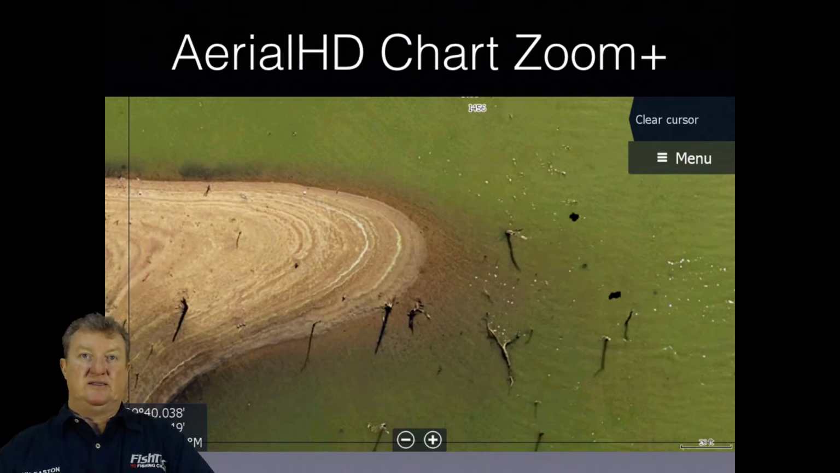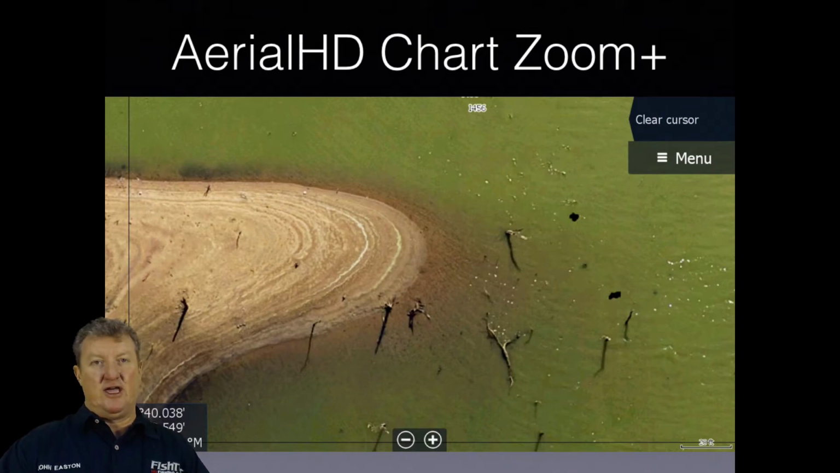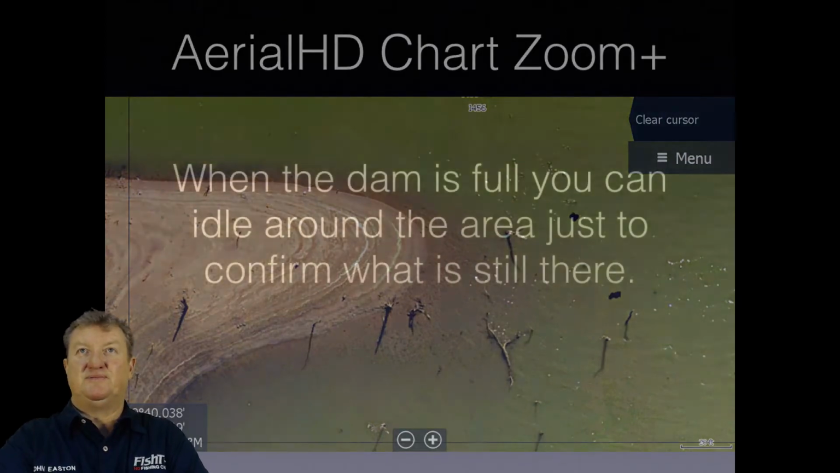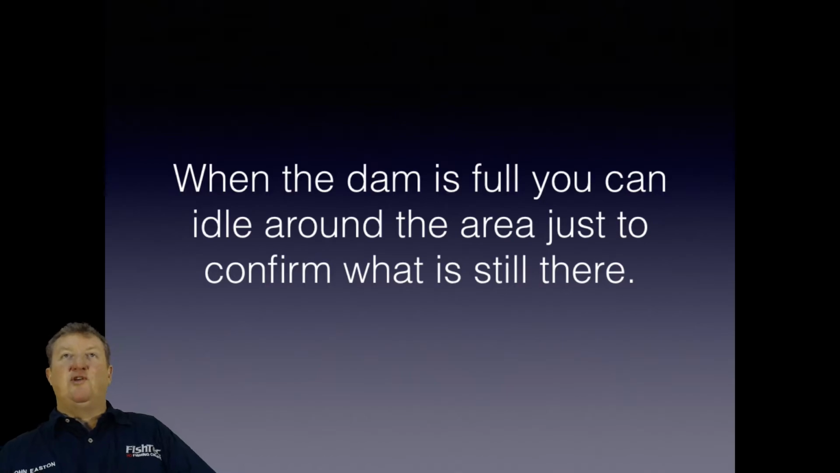Now, in that case, if you come into this area here, you've got the charts that say this cover is all here. You come in with your 360 live scanning and you confirm it. Yes, that laydown that you see there is still there. That timber that you see there is still there. And that is the exact location and the angle you know where to cast. Make use of the technology. Don't be shy. When the dam is full, you can idle around the area just to confirm what is there.